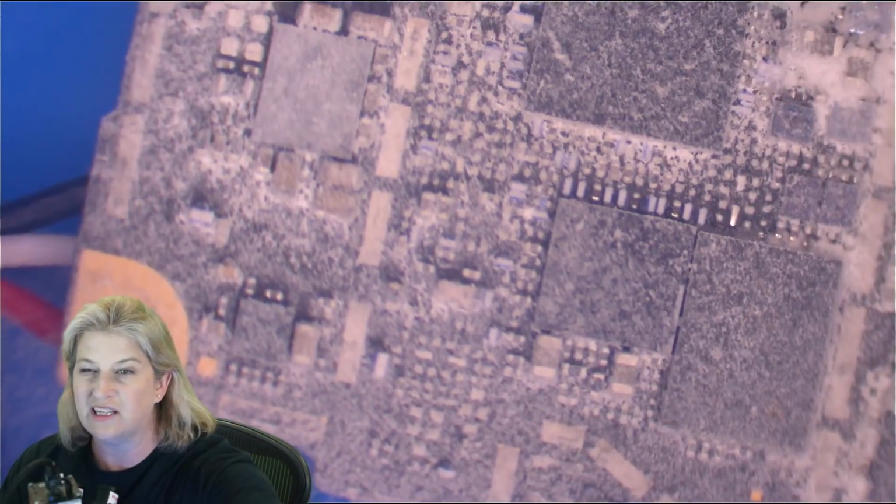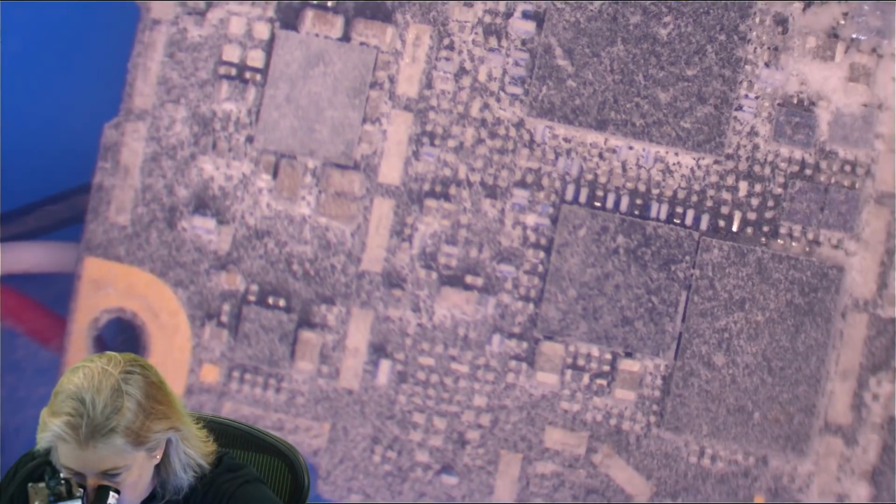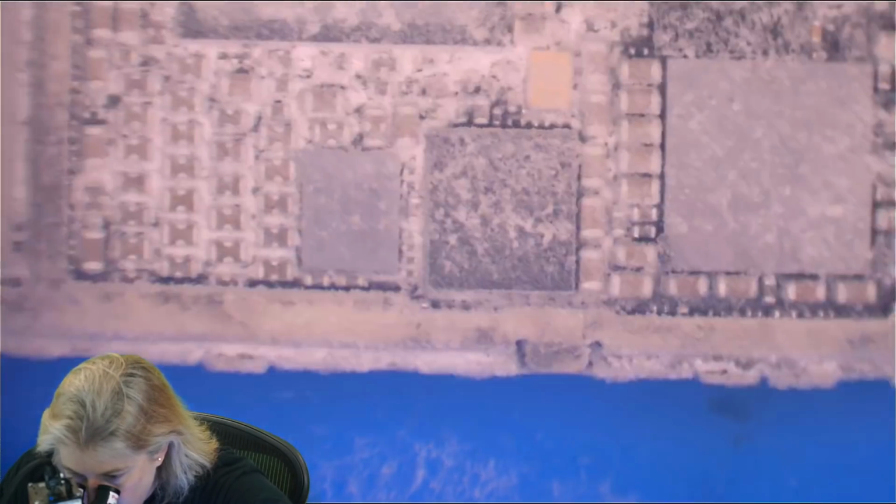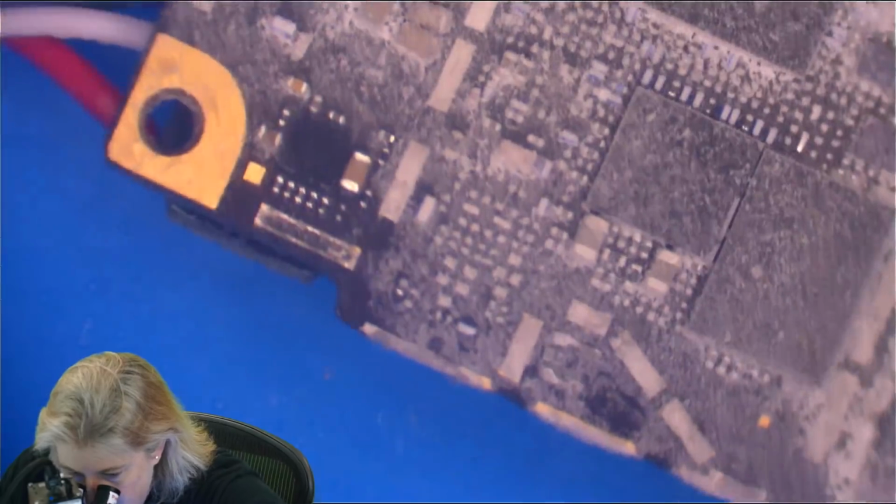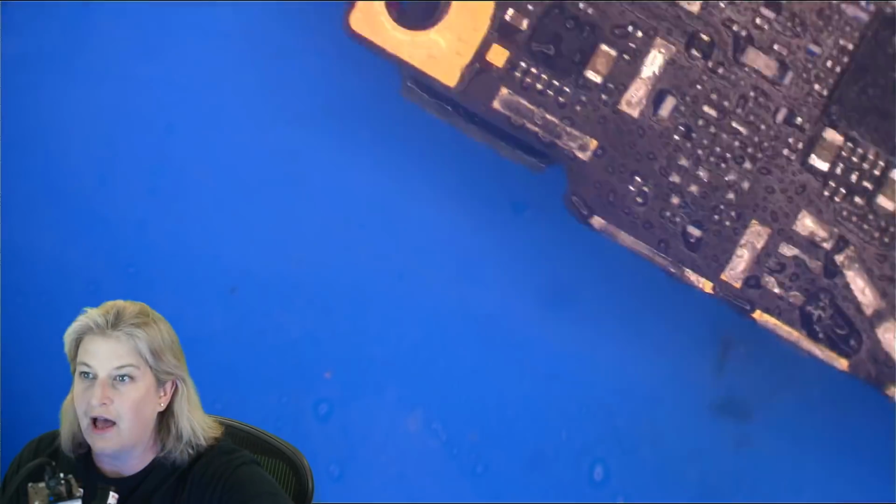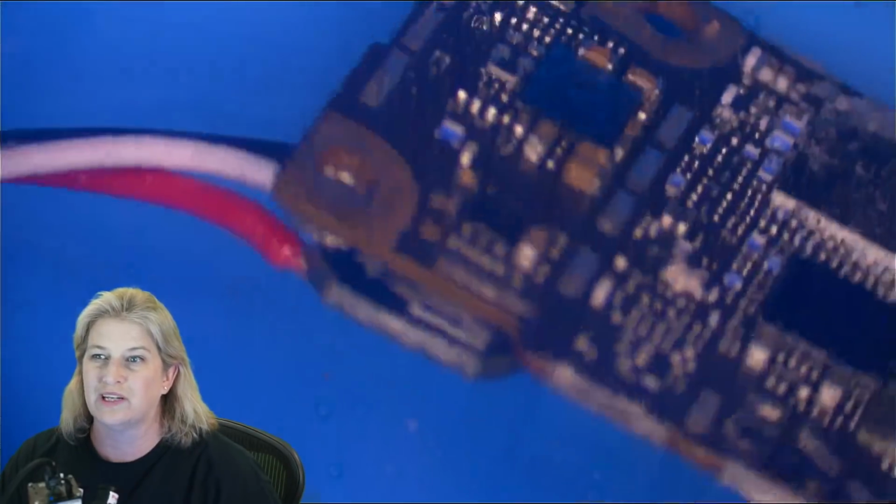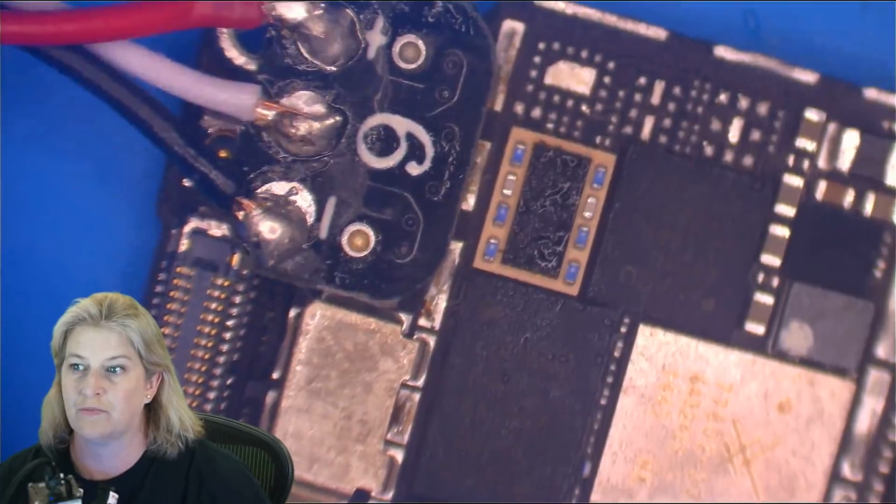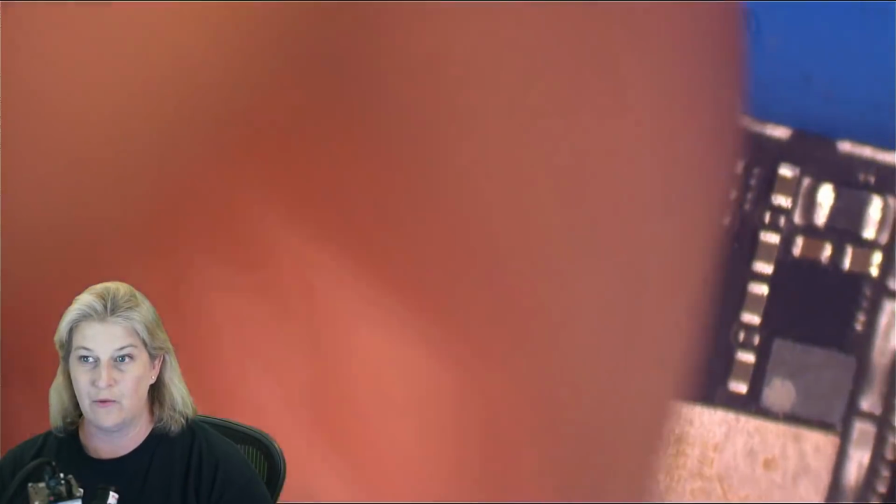Let's do it again. Ready? Now let's really look. Let's really give it a fair chance. I hear that fan shortening. Where is it? What is getting hot? Nothing is getting hot. Nothing, nothing, nothing. The only thing that's getting hot is over here, which is really just the opposite side of the actual battery connector. So why would that be?